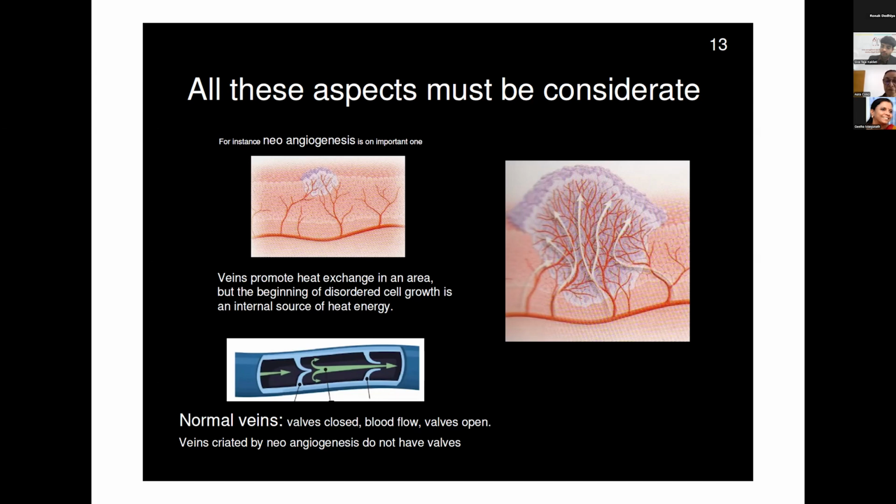This is very in favor of early detection for some parts of the body, because even something that increases the number of cellular productions increases the temperature of a region, increases the energy of a region, and can be captured.